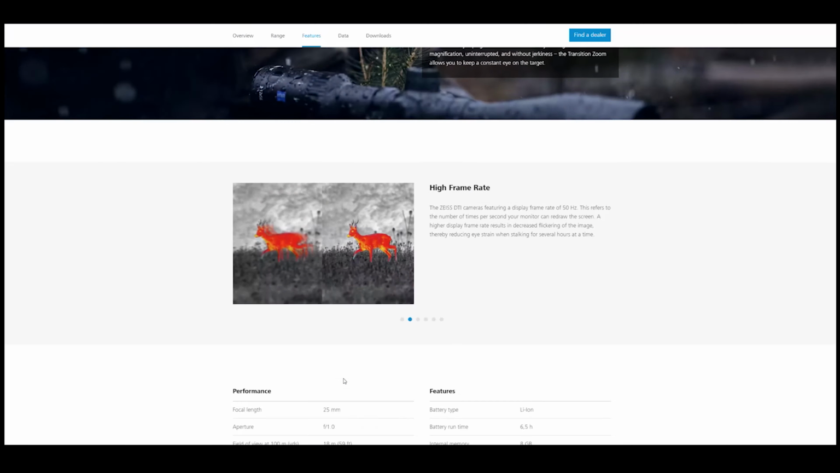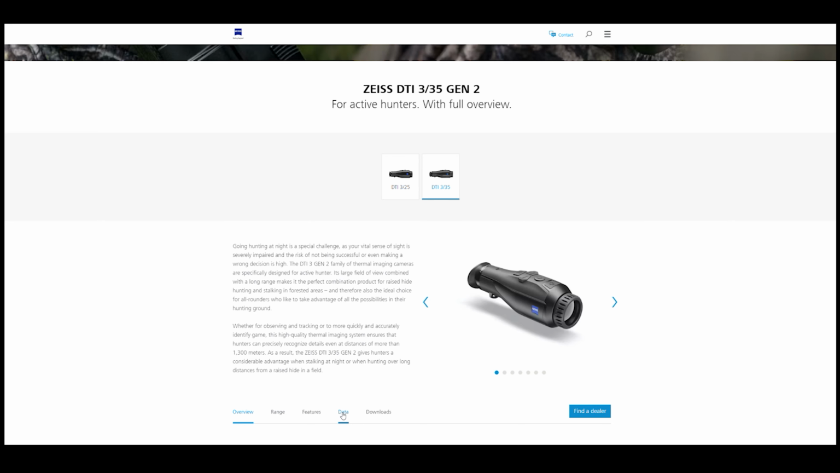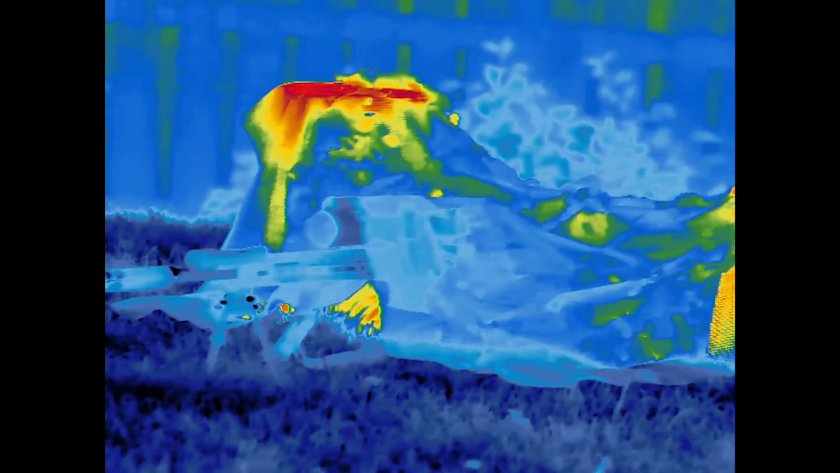Moving to the NETD values, we again see similar numbers with the 125 and 335 at an NETD value of 35 millikelvin, placing both those devices in the good category, and the 450 with an NETD of 25 millikelvin, placing it in the excellent category. And I will say that the 450 was able to pick up on some super faint temperature changes up close, giving even some high-end Pulsar thermals we've seen a run for their money.